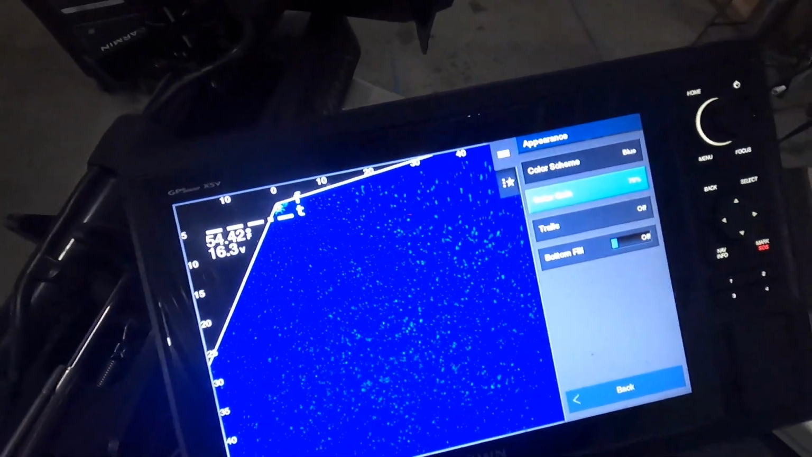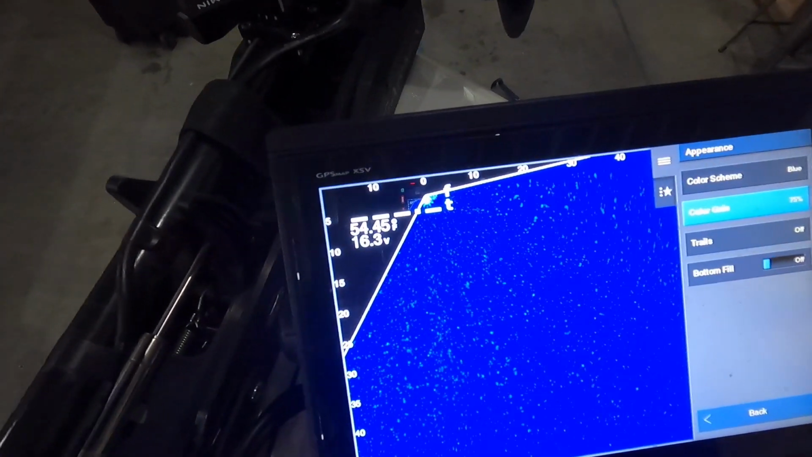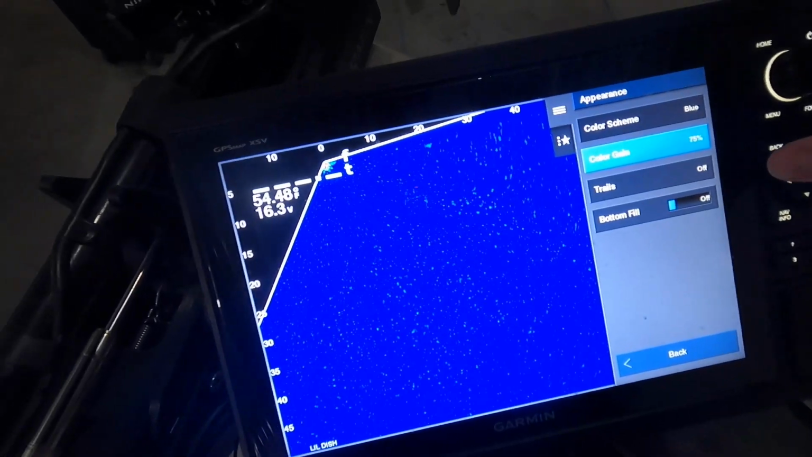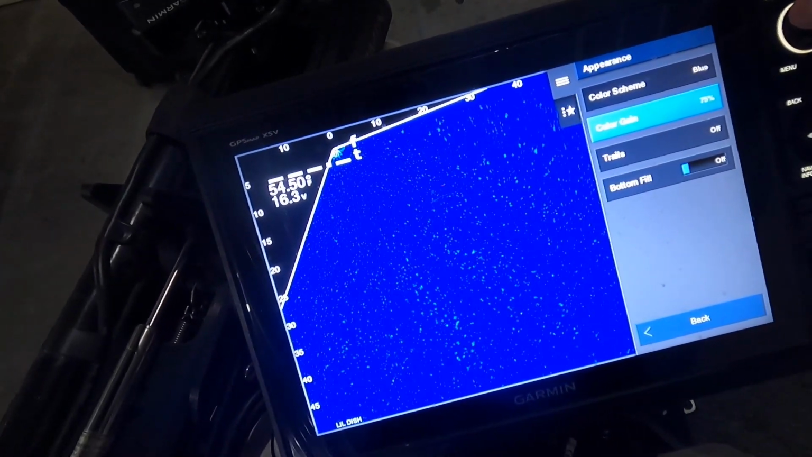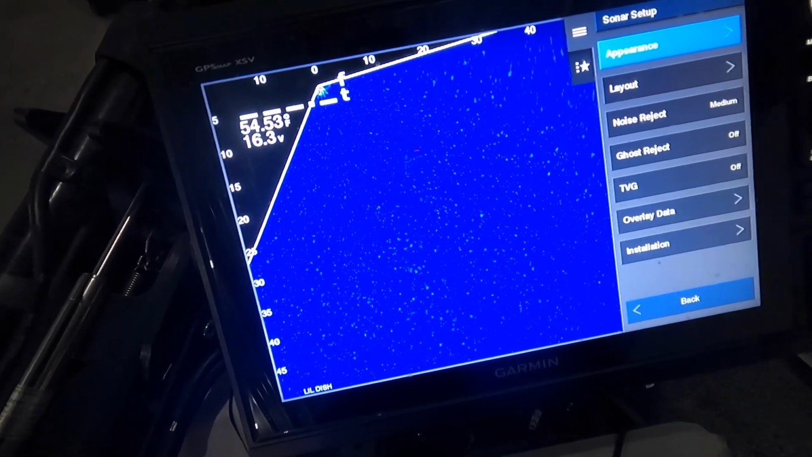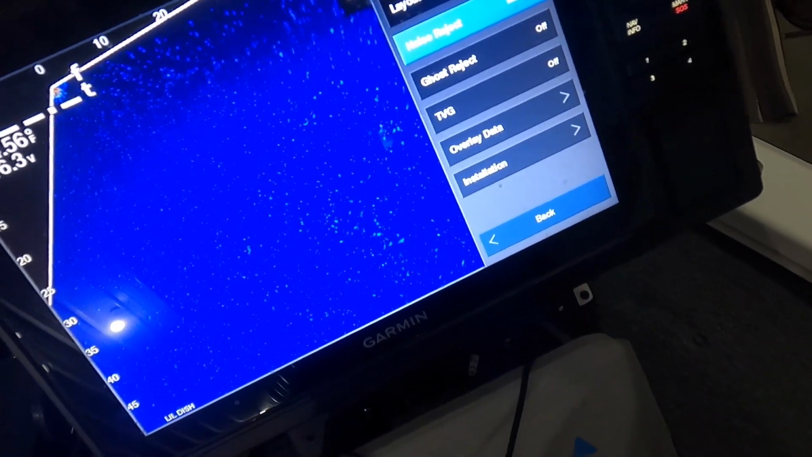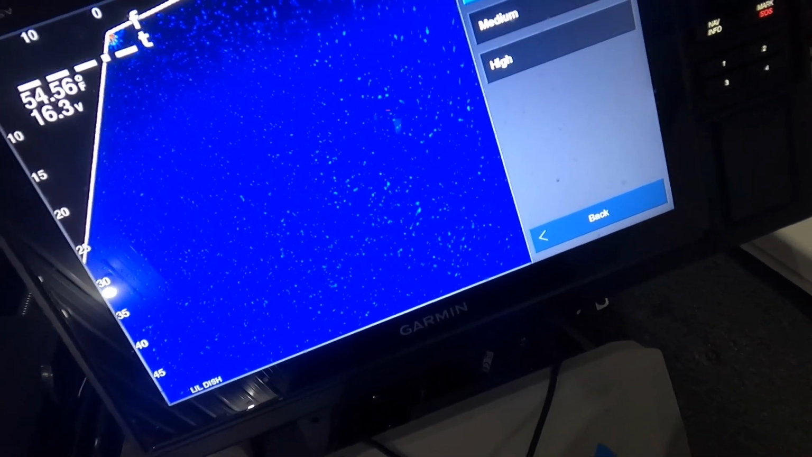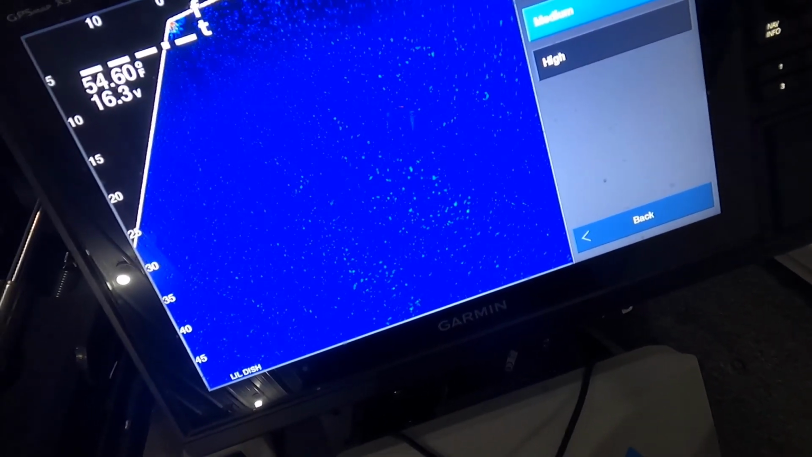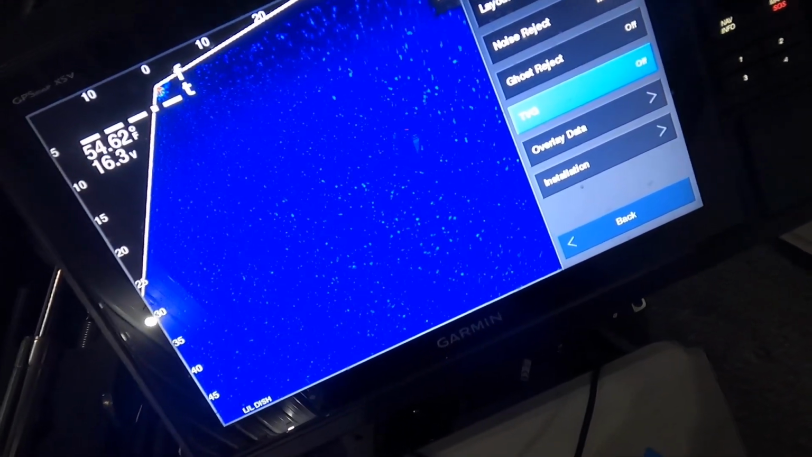Color gain 75%, but like I said, that's kind of my default for starting. It varies depending on the situation throughout the day and what I'm fishing. Trails off, bottom fill off, just like normal. Then noise reject is on medium. Sometimes I turn that to low or off, but I'll just keep it at medium. And then ghost reject is off, and the time varying gain is also off.